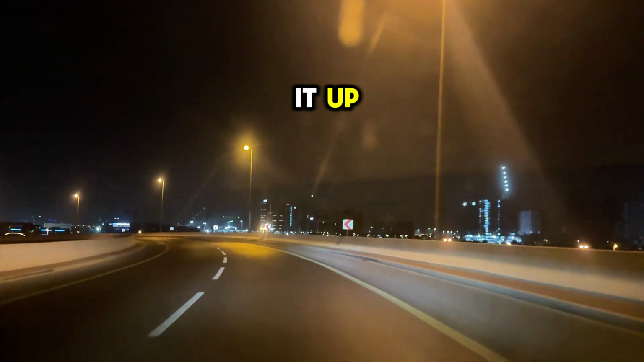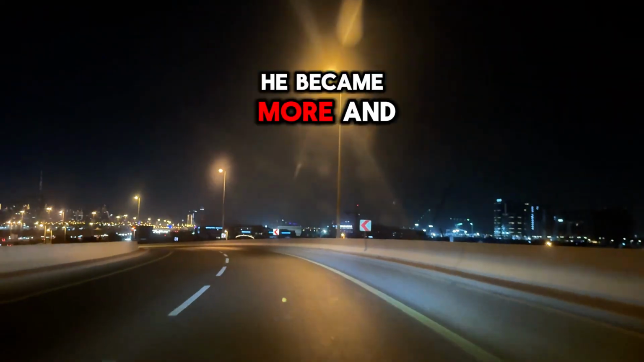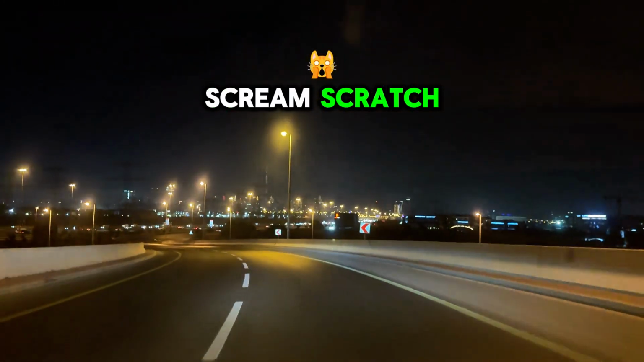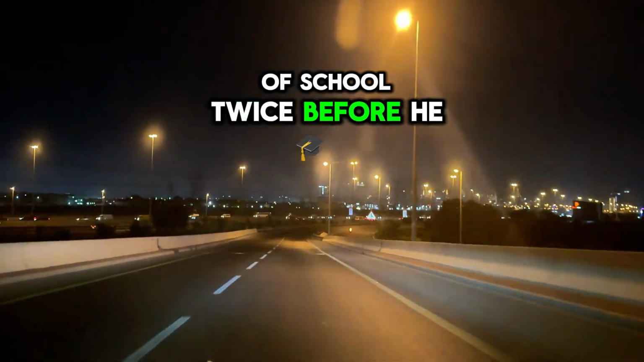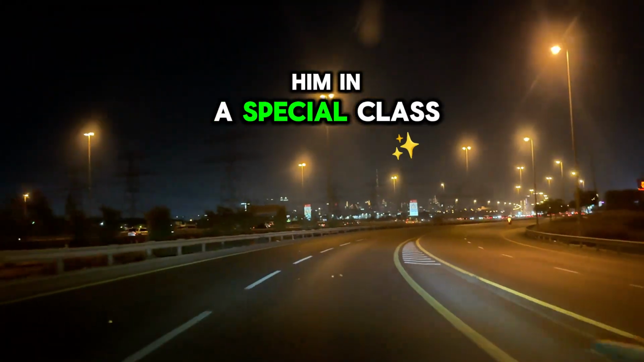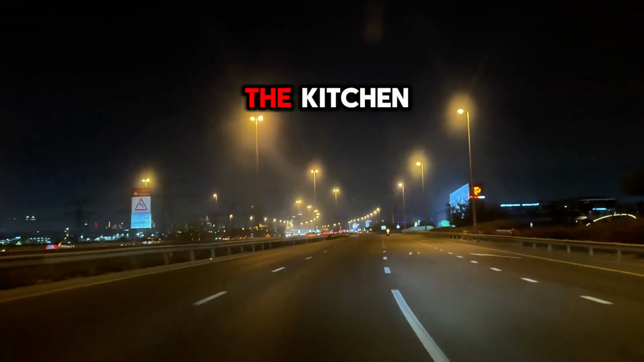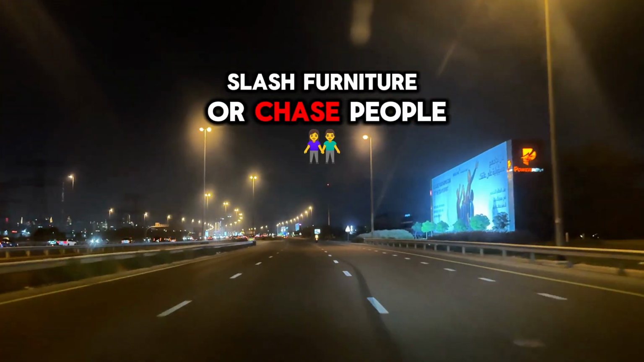I'll try to speed it up as I could literally go on for days about this stuff, but as he grew older, he became more and more unmanageable. He would bite, kick, scream, scratch and spit at anyone trying to do anything with him. He was kicked out of school twice before he was 9, then they let him back in and then kicked him out for good. He had to change schools. The next one put him in a special class that kept him away from the other students. We had to install a door and lock on the kitchen because he would steal knives and use them to gouge the walls and furniture or chase people with them.